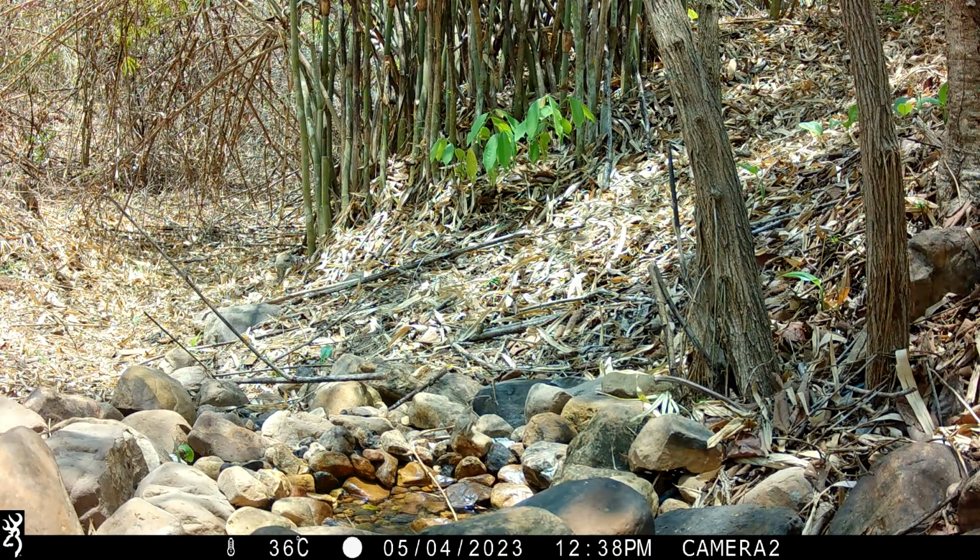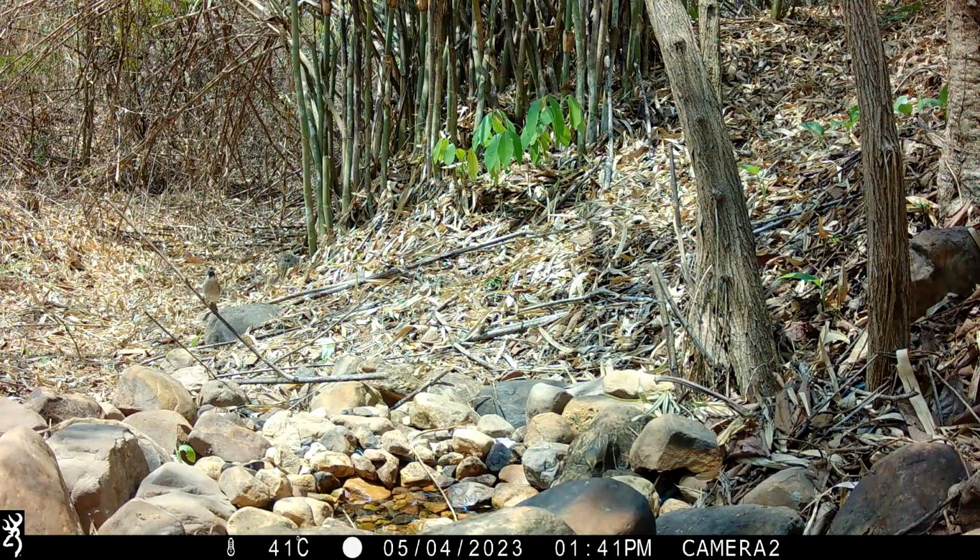But as we can see, just this little bit of water right through the hot, dry season is just so valuable for these birds. And not just birds too. If you've seen the other clip on mammals, you will see that I had many mammals coming here to drink.